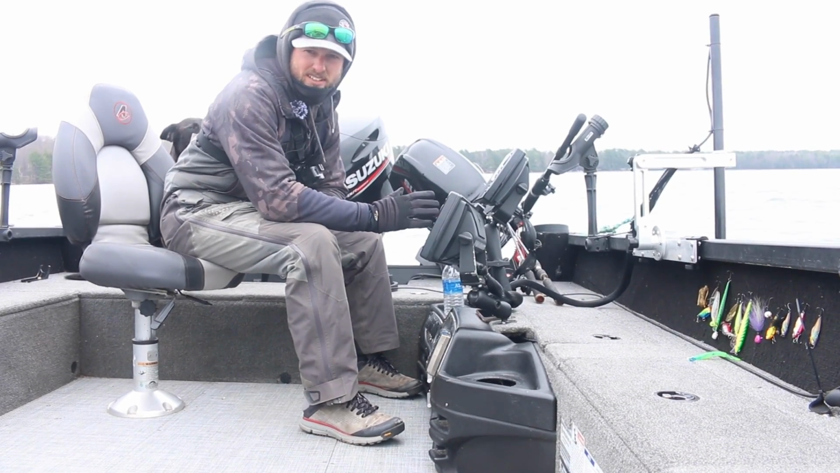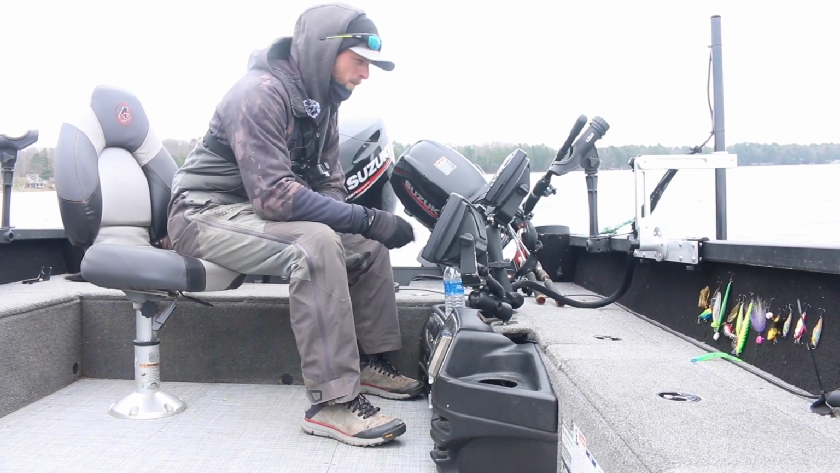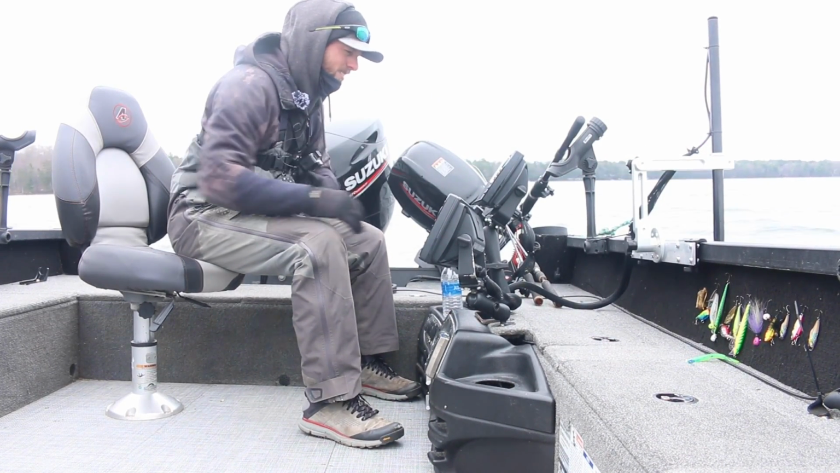If they never moved, all you need is side imaging, right? You could see them, you could waypoint them, you could spot lock, you could cast at them. But unfortunately, yes, the fish do move. And this is going to be absolutely killer for fishing a lot of these sand flats this time of year, where these fish are just constantly roaming around.